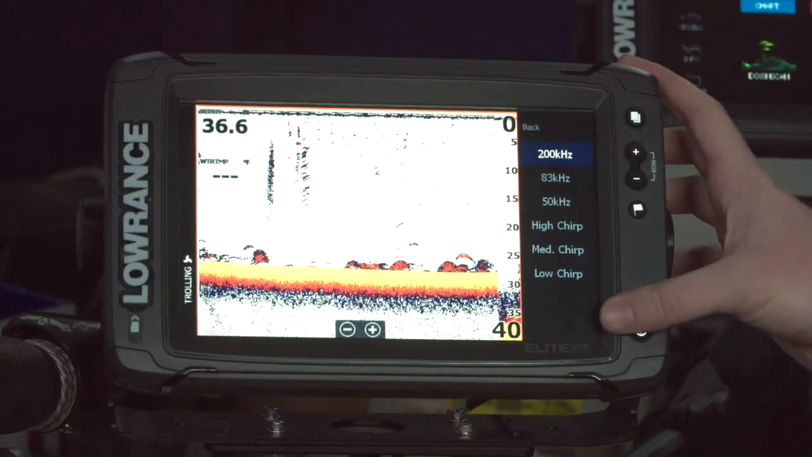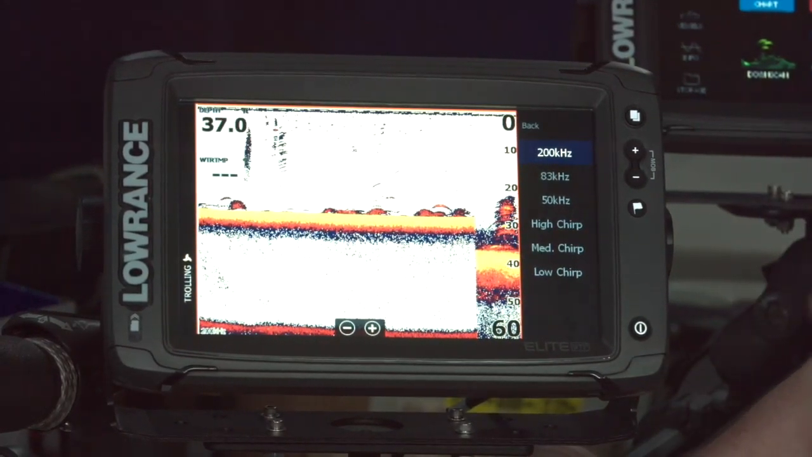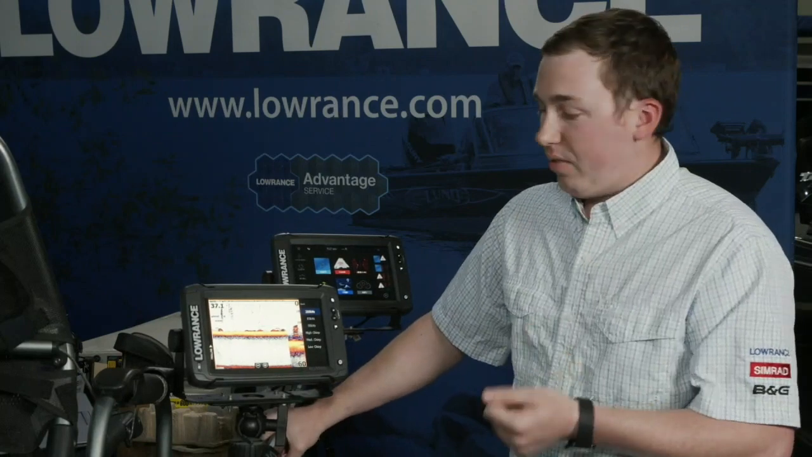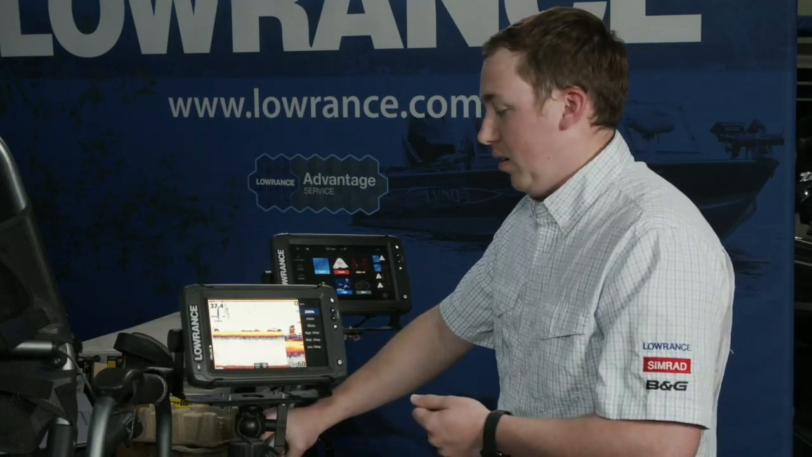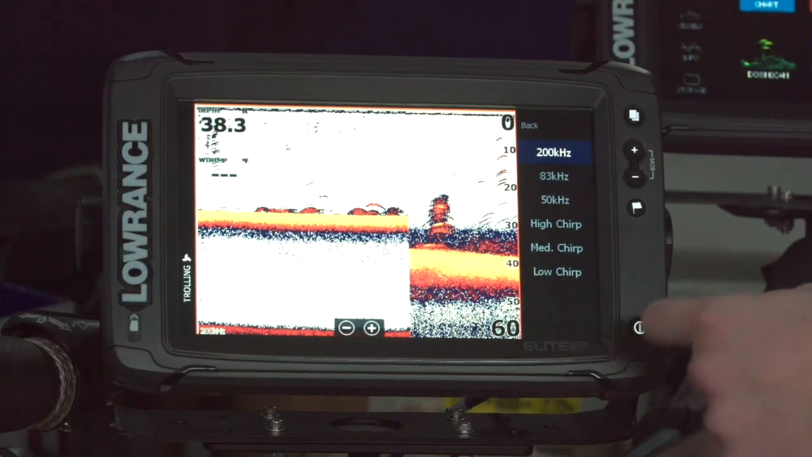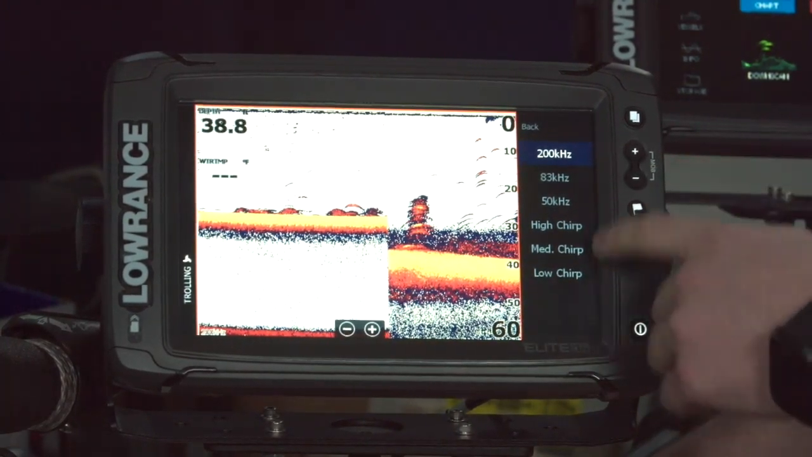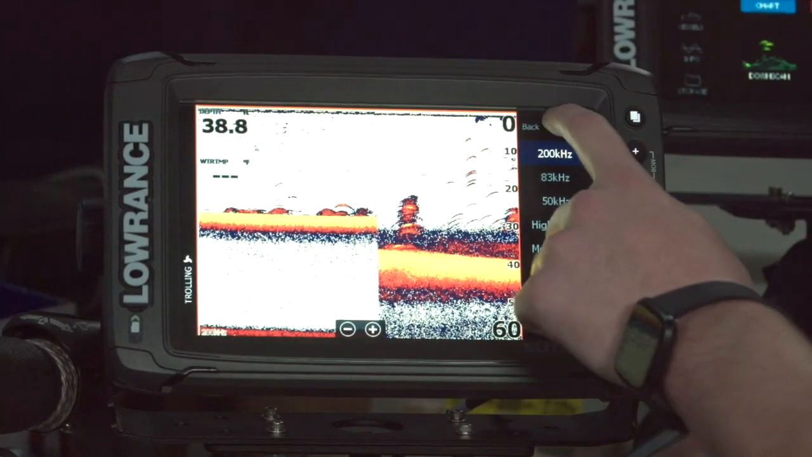Frequency, this list will change depending on what transducer you have plugged in. If you have an Active Imaging 3-in-1, or if you have one of the HDIs plugged in, those have the ability to auto detect in the display, so they can tell your Elite Ti2 what they are, and you'll see this list adjust accordingly. For example, neither of those transducers can run 50 or low chirp, so you won't see those options here when it's set up.